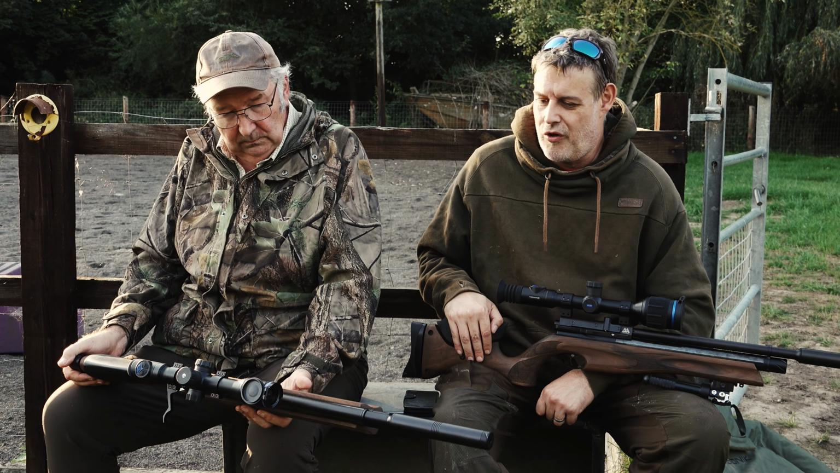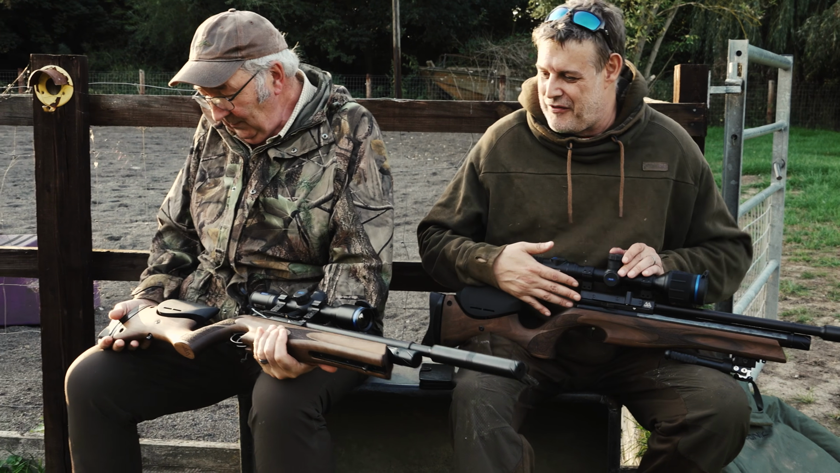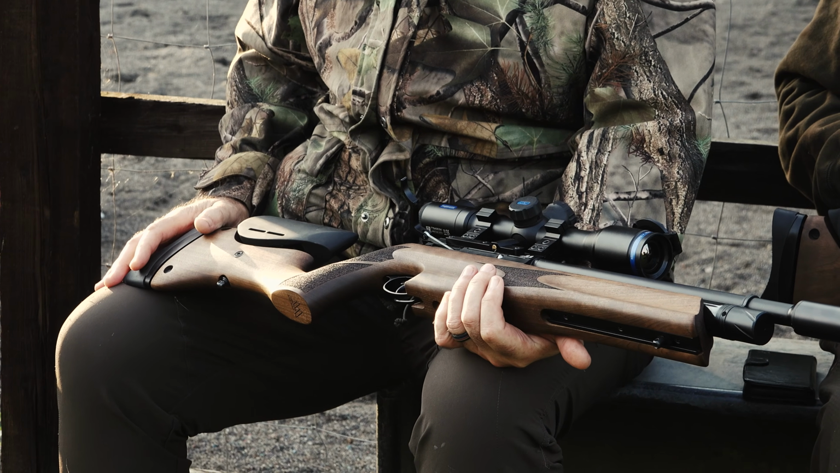Well, talking about pre-charged pneumatics, I see we've both got the same rifle. We certainly have both got the same rifle, and this is my personal one. You've been using that for a very long time. This is the S510 regulated ultimate sporter. From Air Arms.